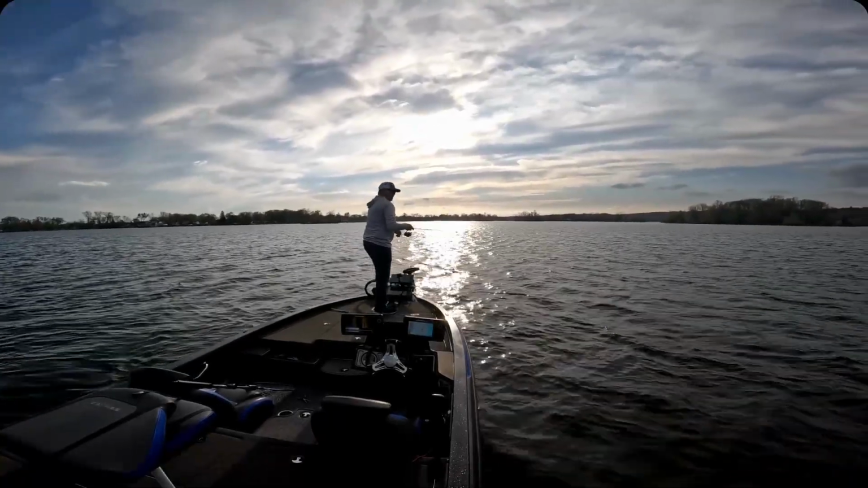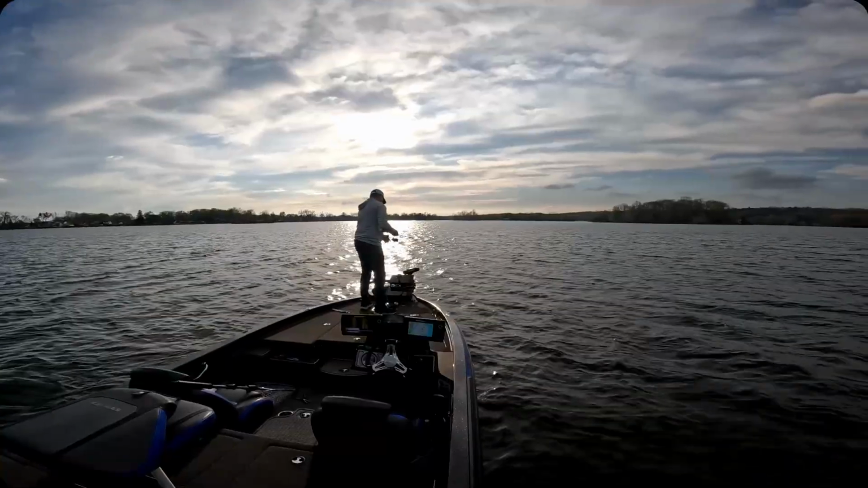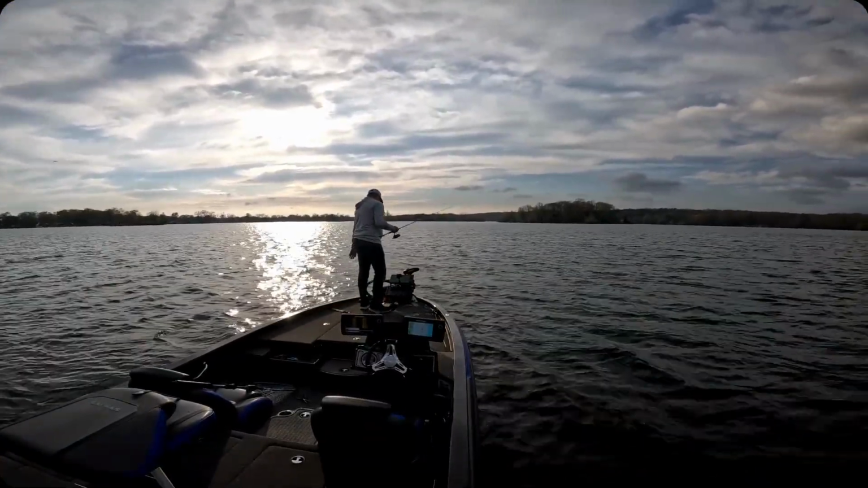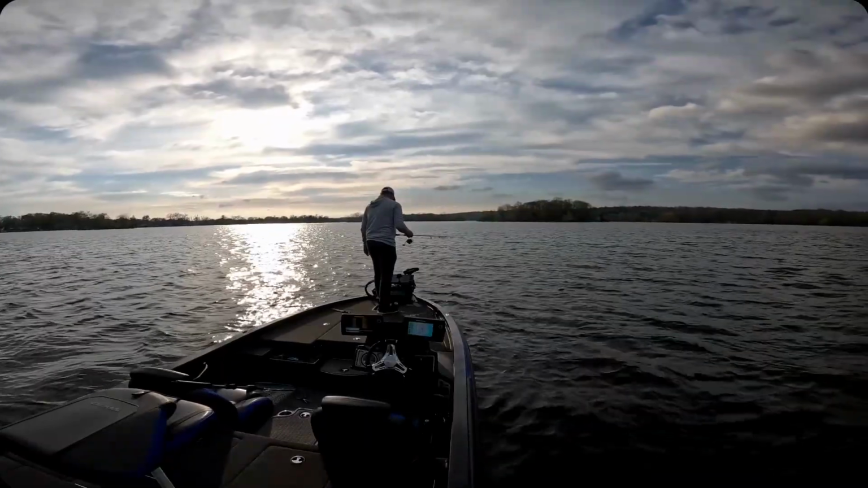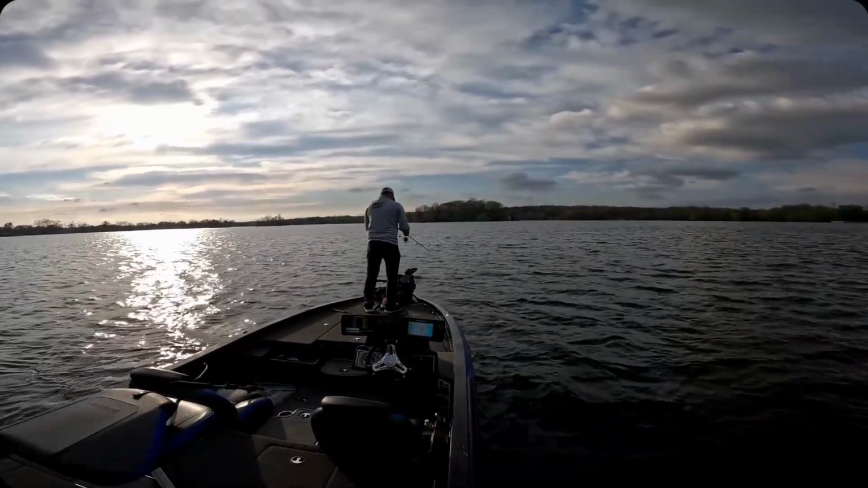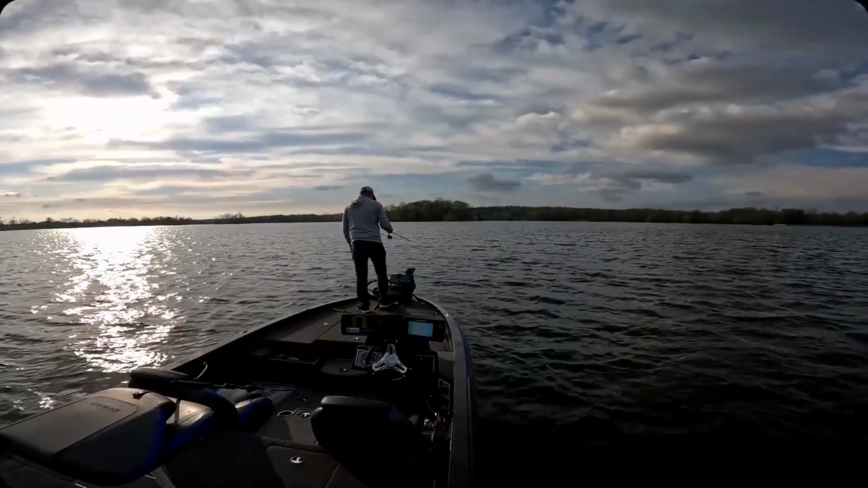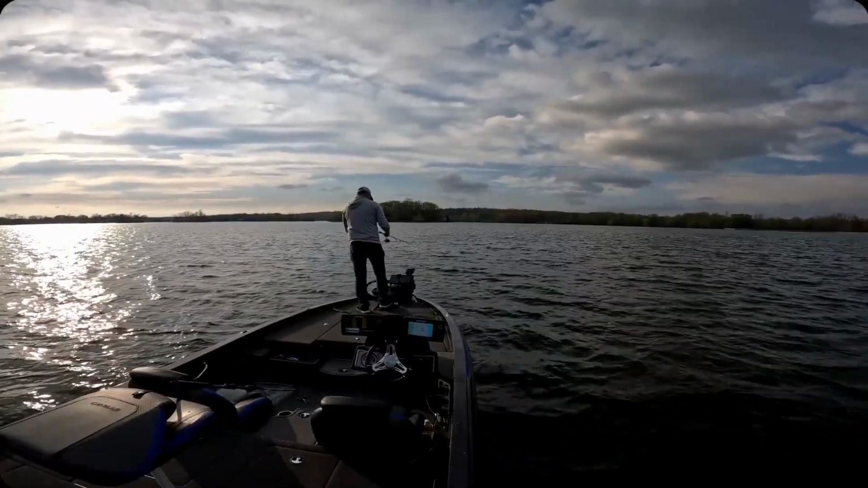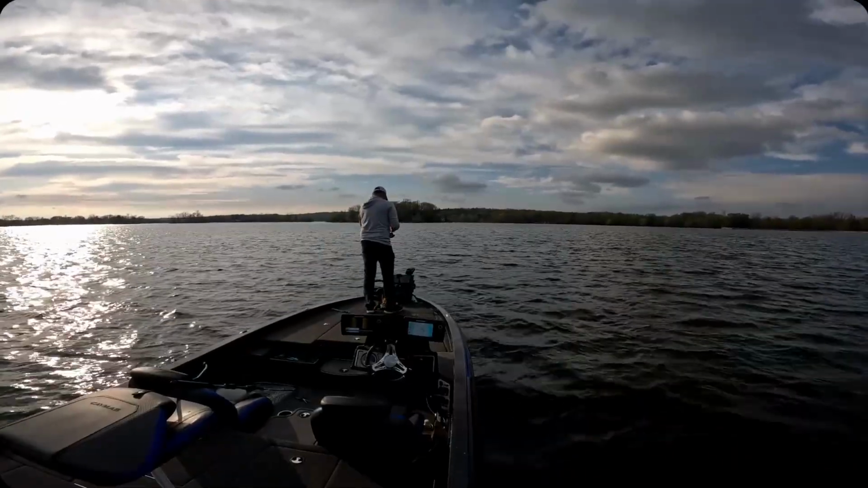And the big wake boats aren't even out yet. That was just a fishing boat. So, sorry about that. I saw him come out, and I knew what to do, but I didn't know where they were.